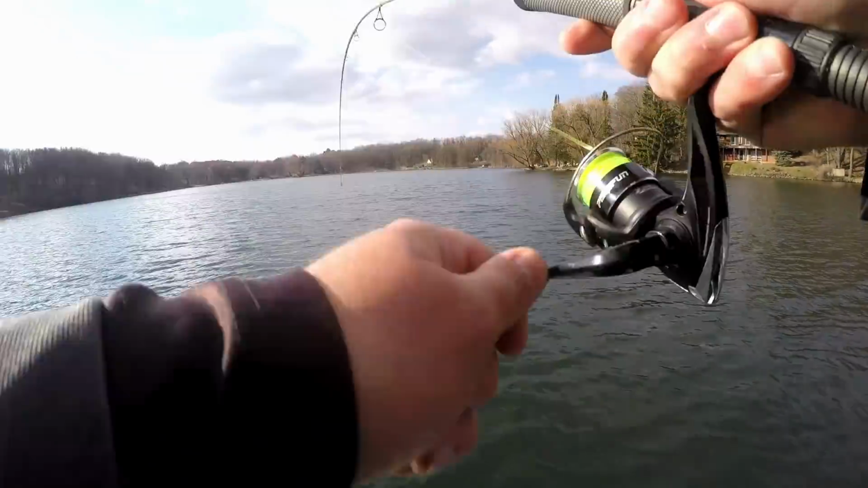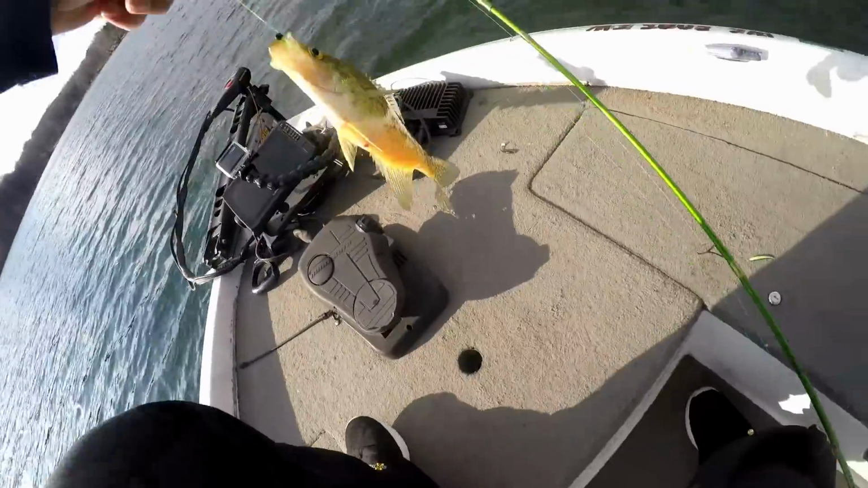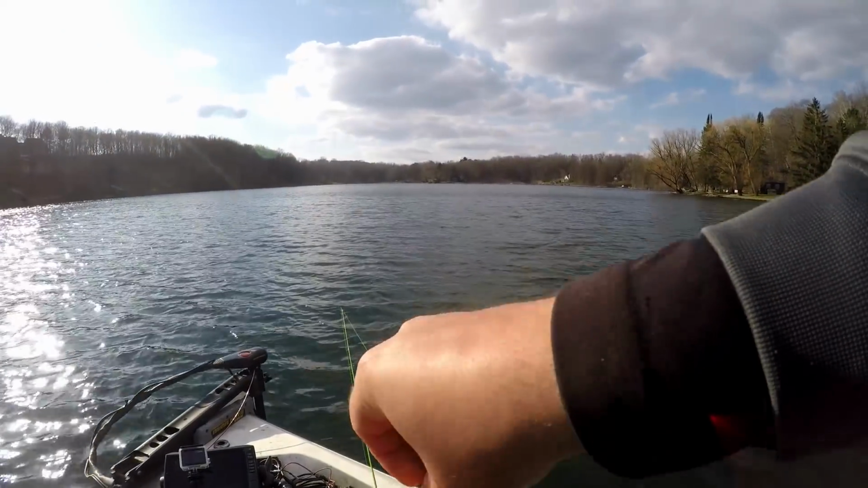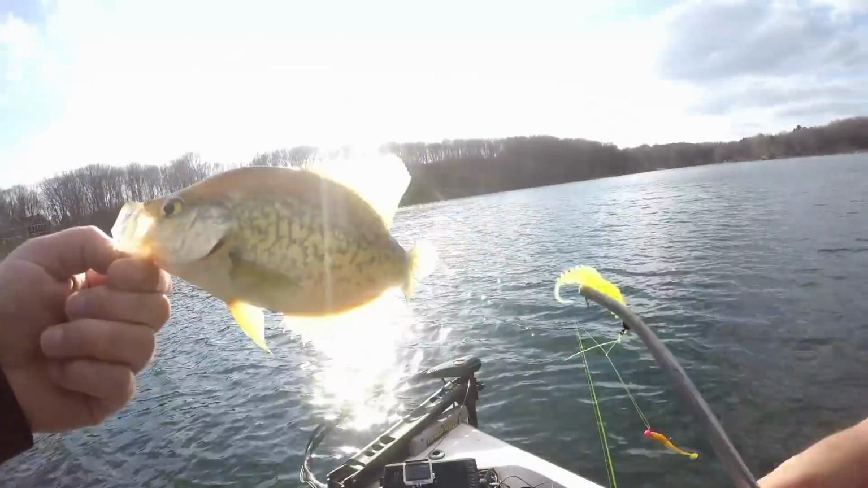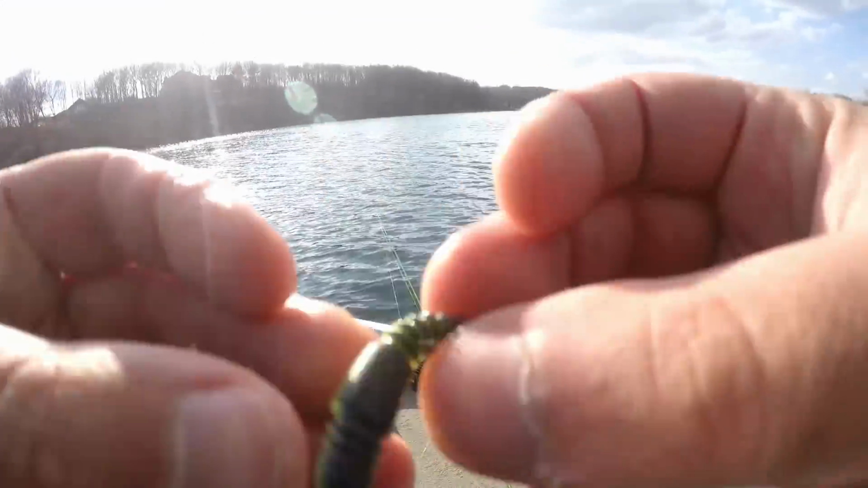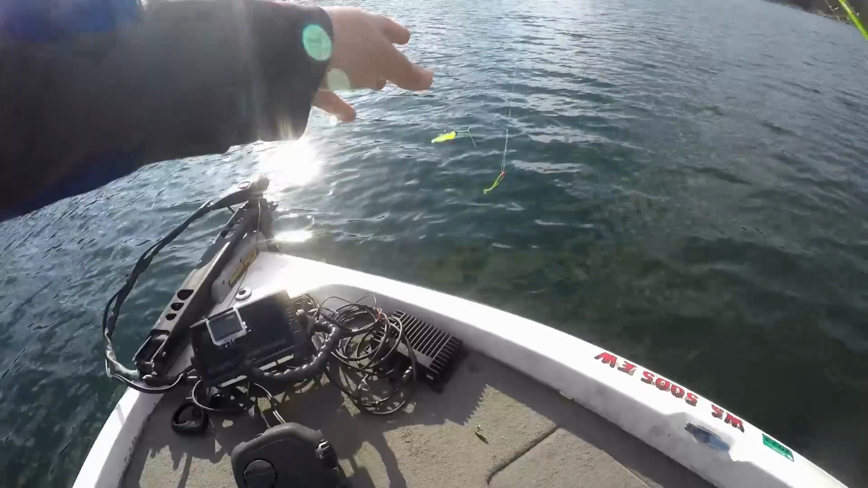There's one. That's a good one too. Good eater. Black and chartreuse. Black and chartreuse is the pattern. Just kind of had to tamper with it a little bit. Had these kind of black and chartreuse things on. Went to a full chartreuse and a black body. So far, that's working out.